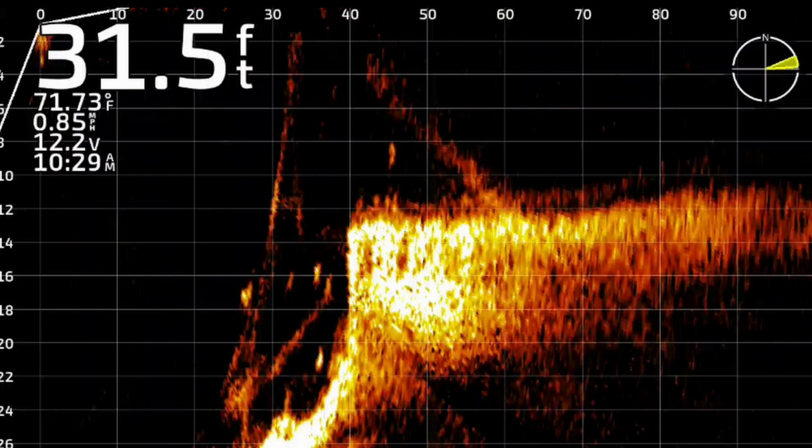So starting out, let's look at a picture of a channel edge or a channel swing. Basically this is a picture where it's like a ledge and it's 12 foot on top, and then it drops into like 30 plus feet deep. As you can see in this picture, there's a little bit of a fuzzy line at the top of the ledge. This is a picture with a visualizer.